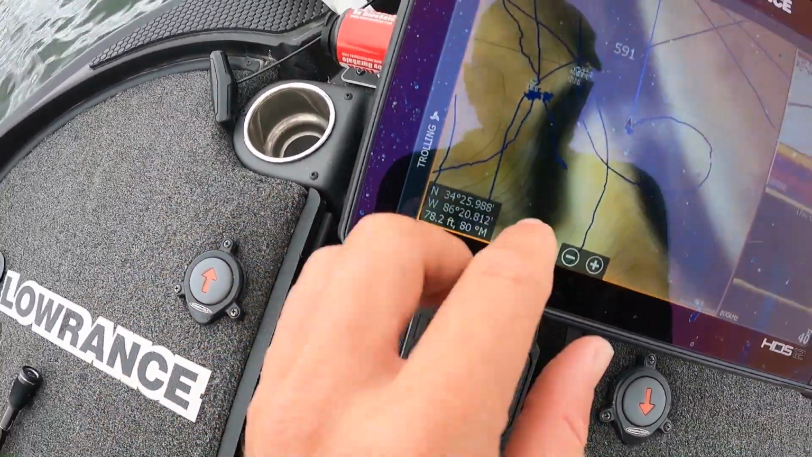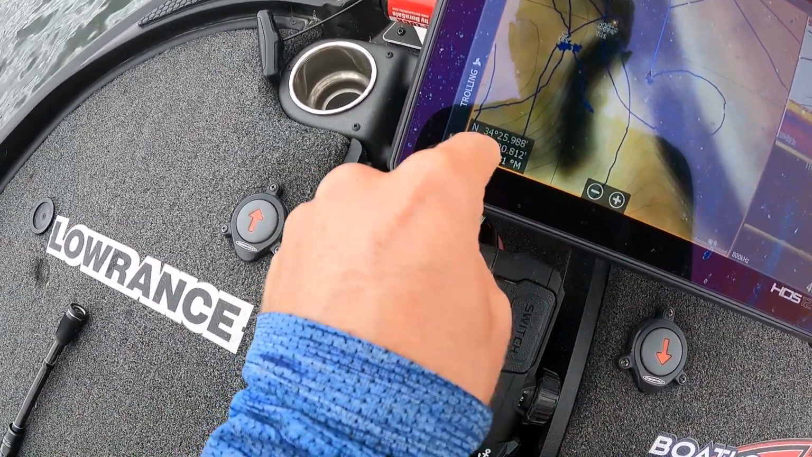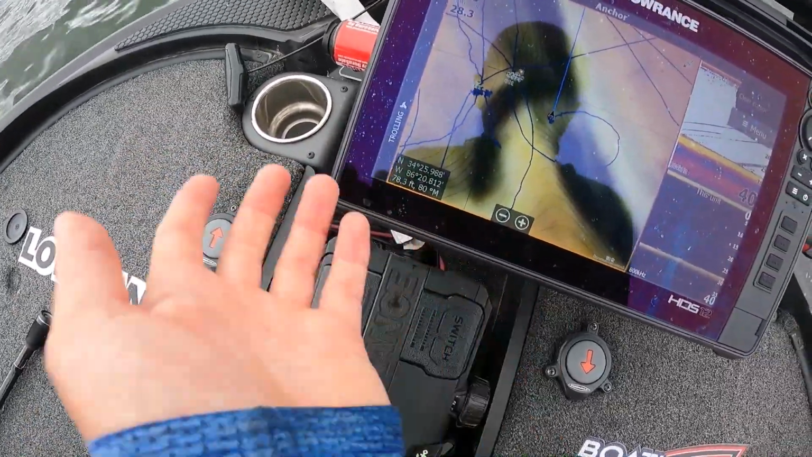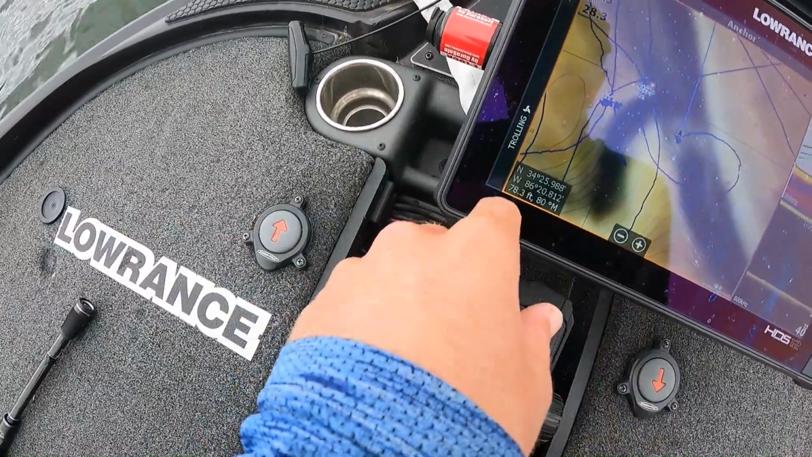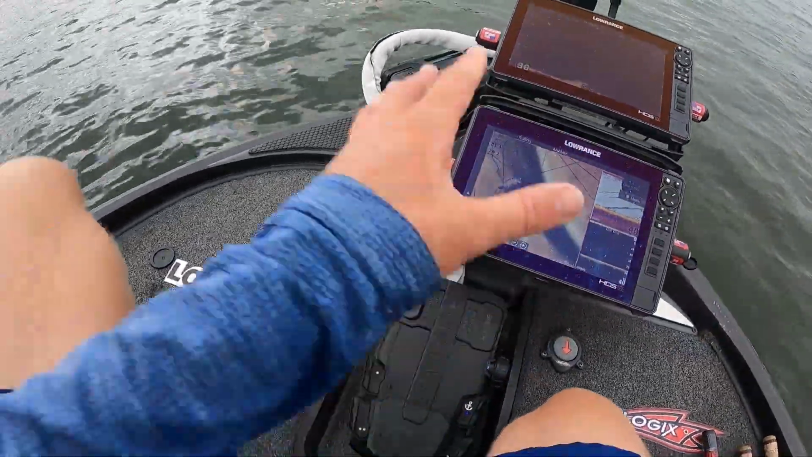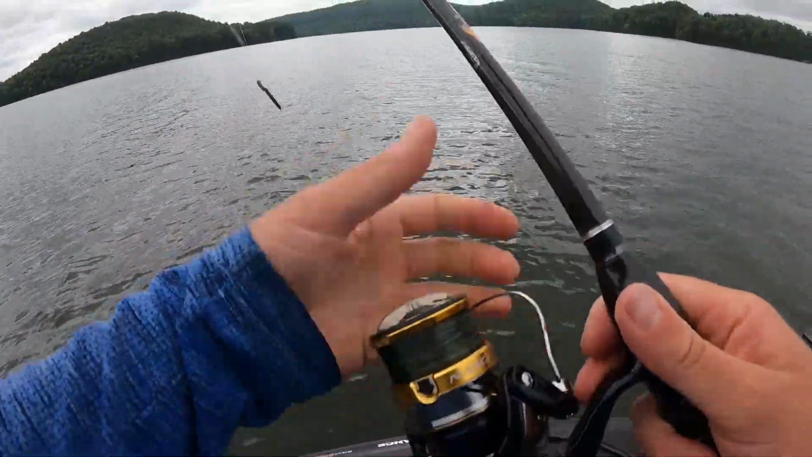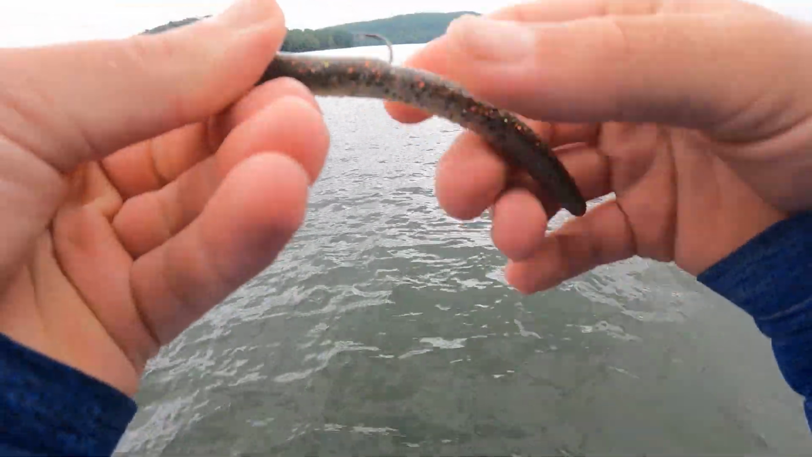So what that's gonna do is down here on the bottom left-hand screen, it's gonna tell me the coordinates, which, there you guys go. There's my waypoint. There's where the fish are. If you wanna come catch them, I guess you're getting that info. But we're 78.2 feet away. That is key info. That right there is the juice. So once you figure out what distance they are, you know how far to cast.